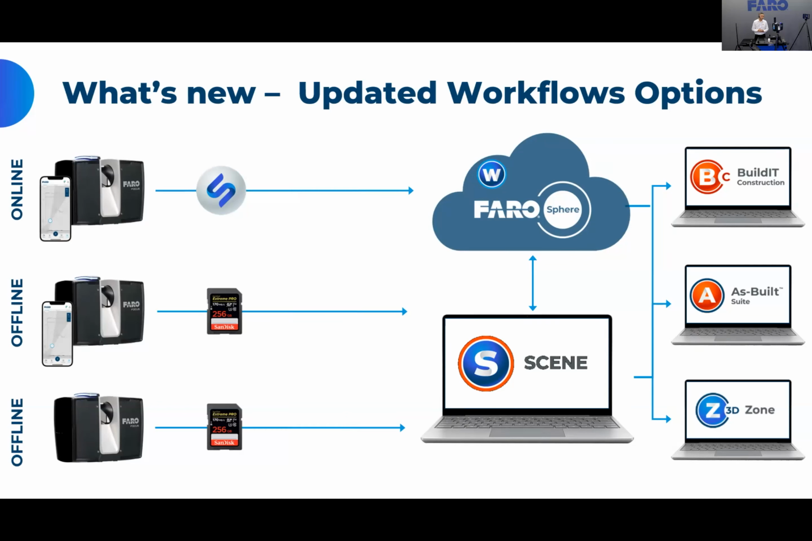I understand that in certain areas, the internet might not be that fast to upload things to the Sphere. So you can actually do an offline version. You can still enjoy the features of your Faro Stream app, okay, by being able to connect and control the laser scanner. Then after that, we actually provide a removable SD card where you can store projects before you transfer the data to the Scene software.